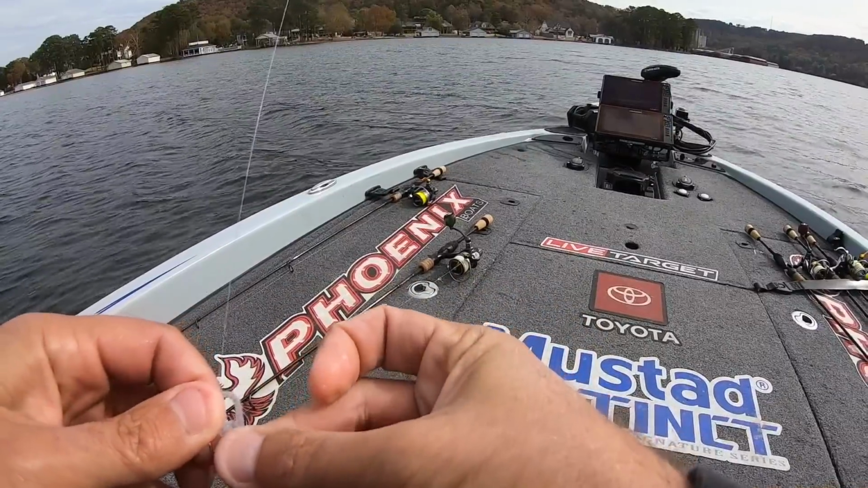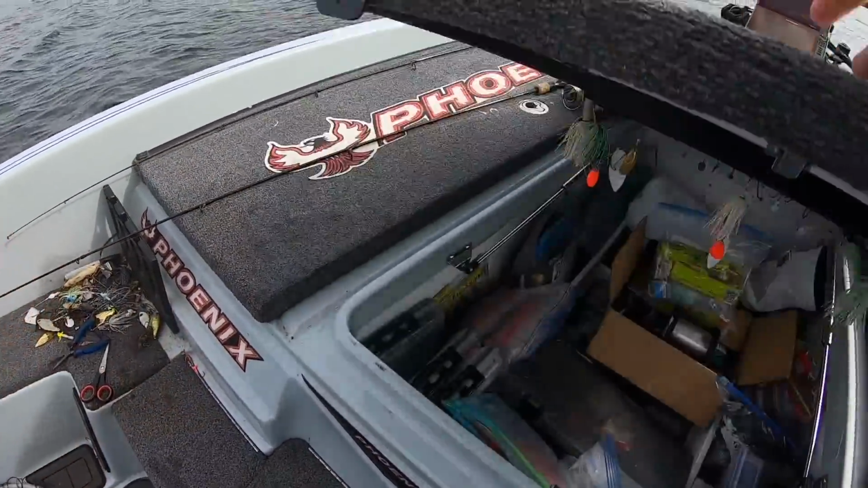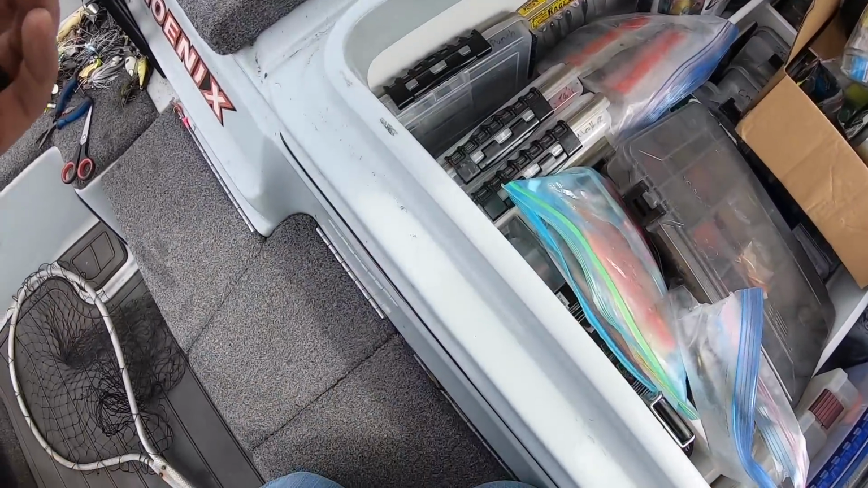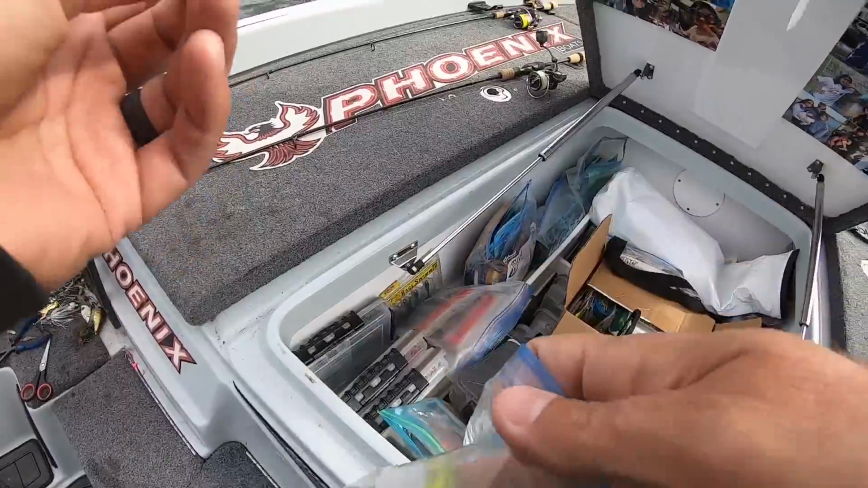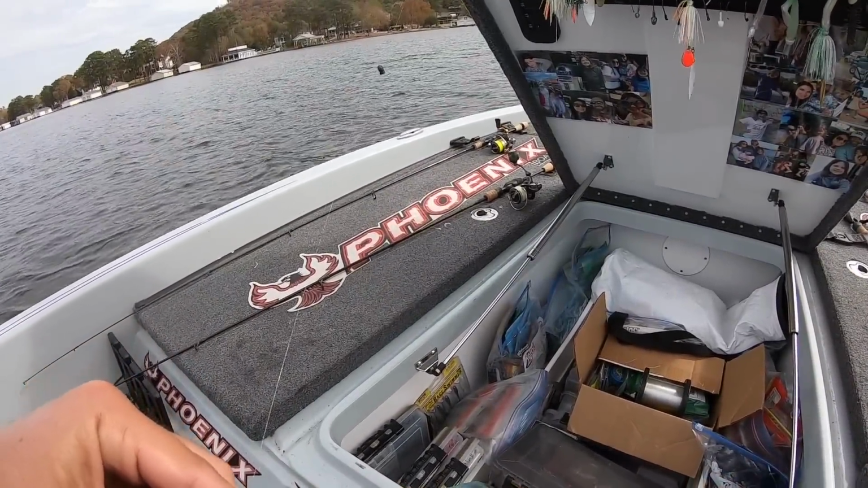I've been throwing that little trout magnet this morning, and that's a great little bait. I love that little bait. Y'all know I do, but I want to throw something that's got a little bit of action to it and see if it makes a difference in getting these fish to bite.